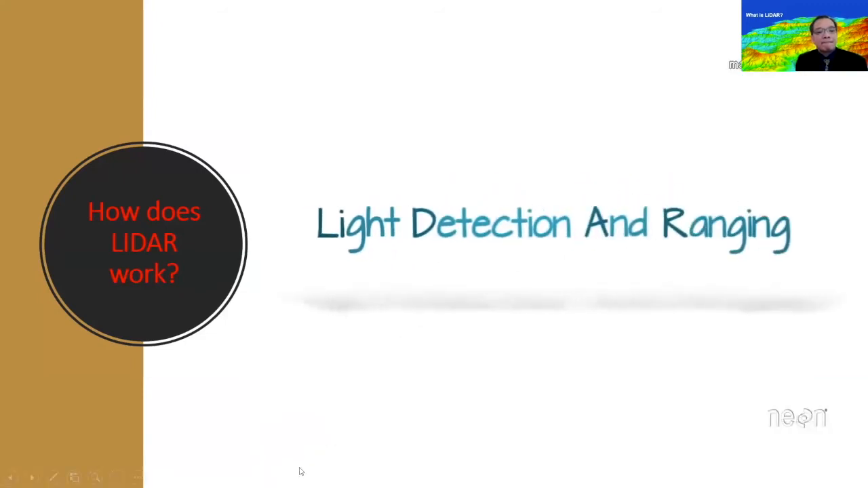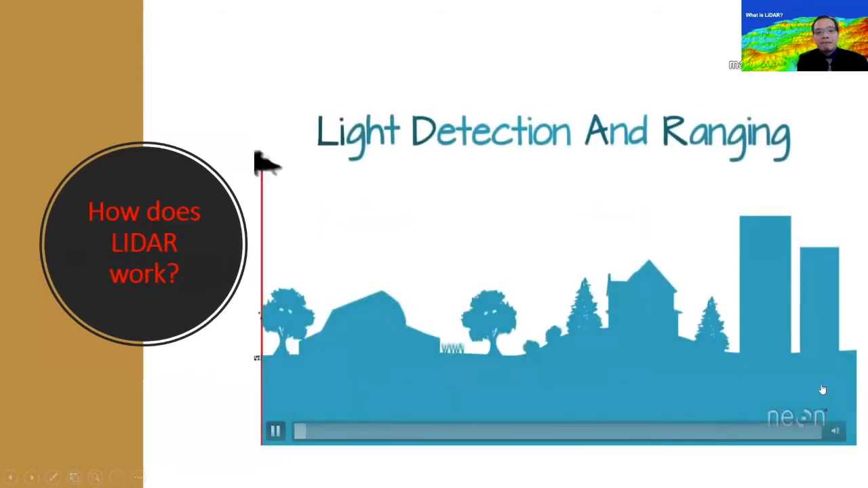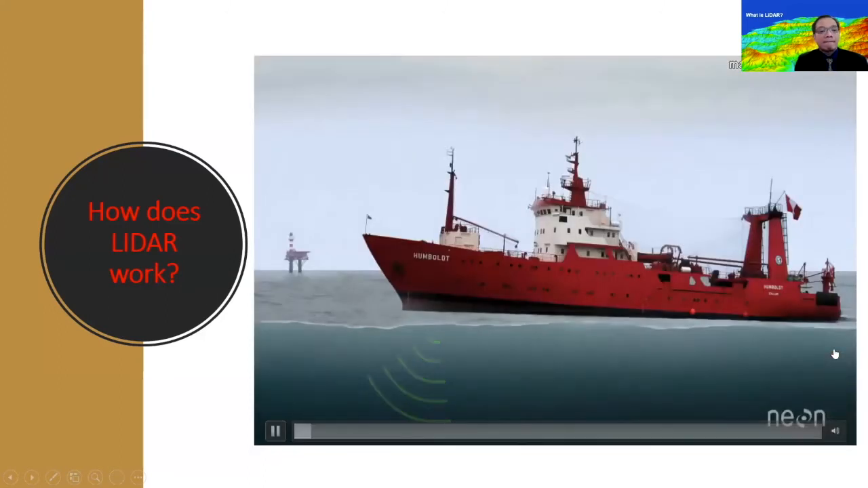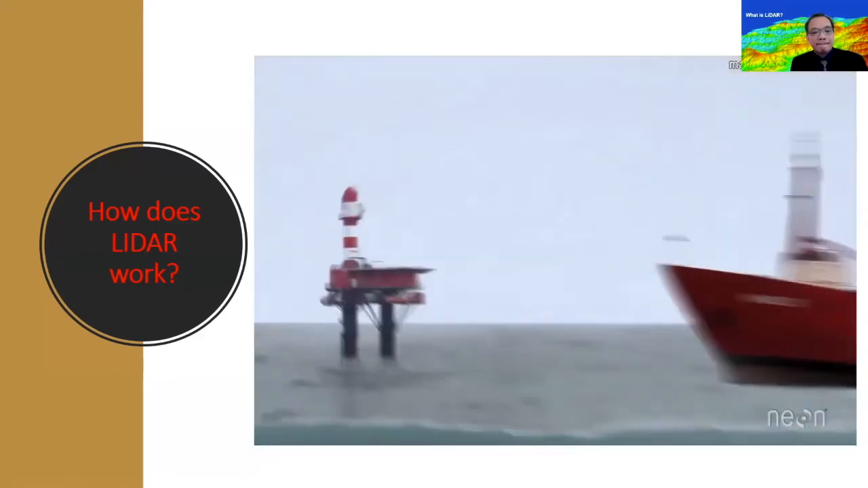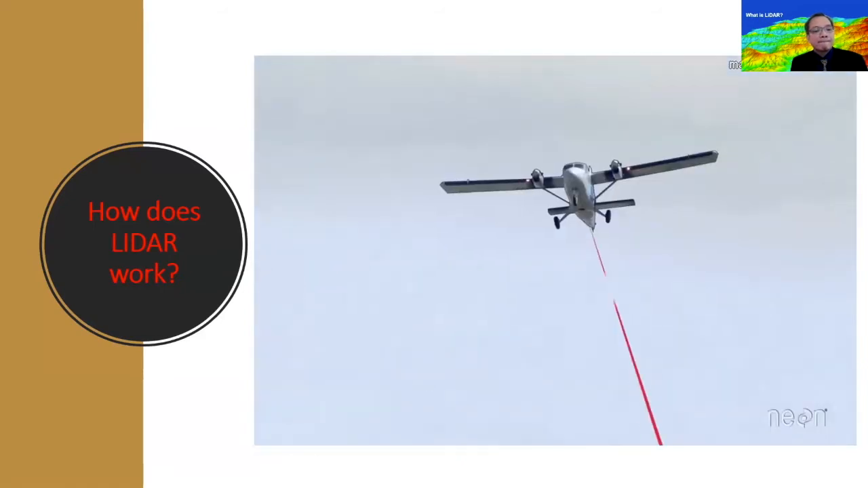So LIDAR, or light detection and ranging, uses lasers to measure the elevation of things like the ground, forests, and even buildings. It's a lot like sonar, which uses sound waves to map things, or radar, which uses radio waves to map things, but a LIDAR system uses light, sent out from a laser.